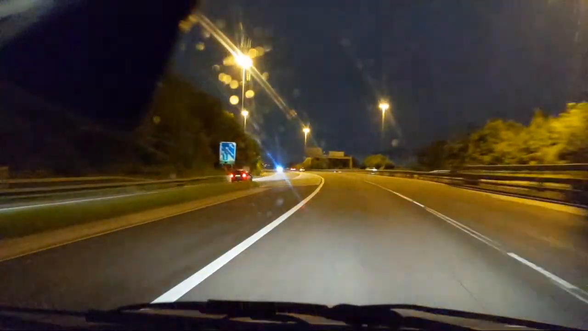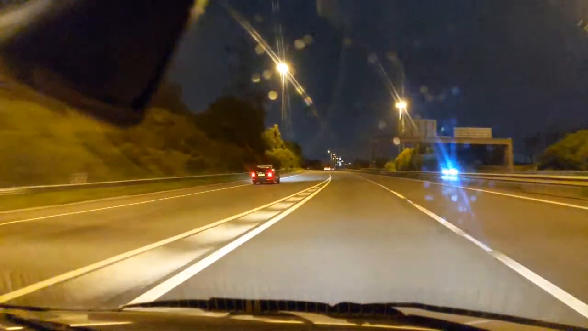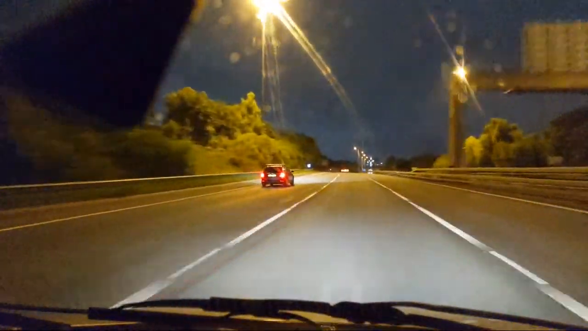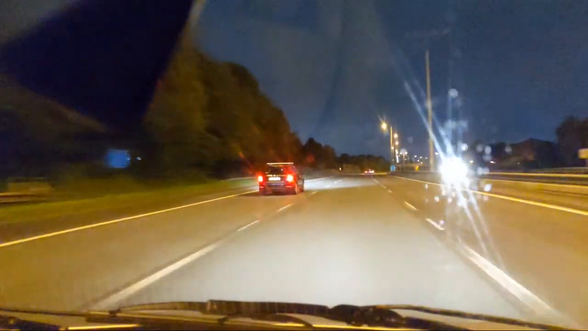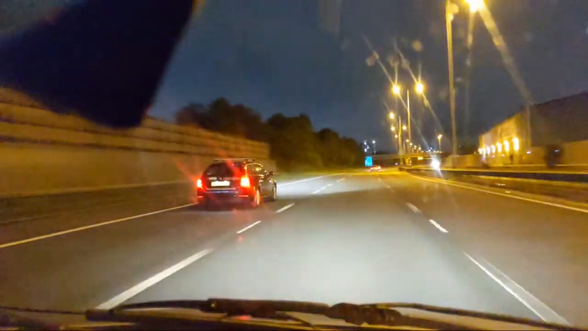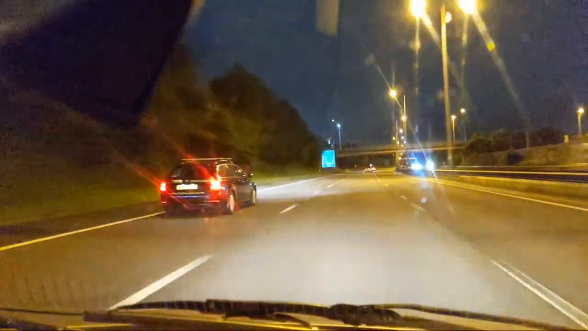Slip road here is going to take us back up to 3 lanes. So there is 70. I've got a car in my lane.